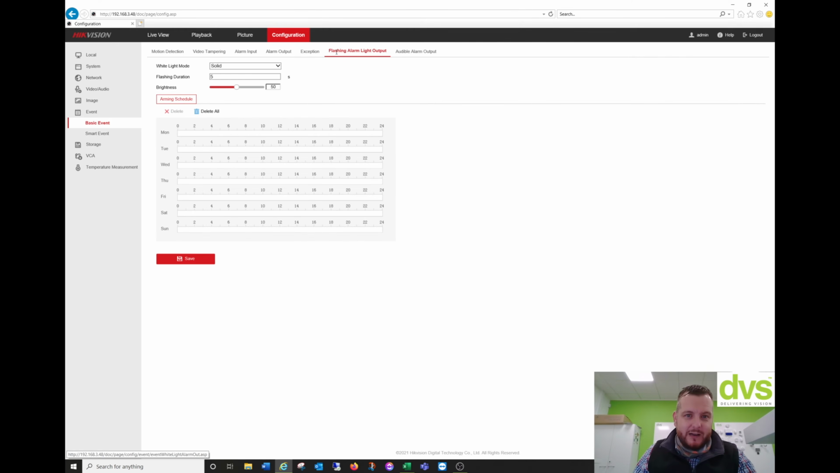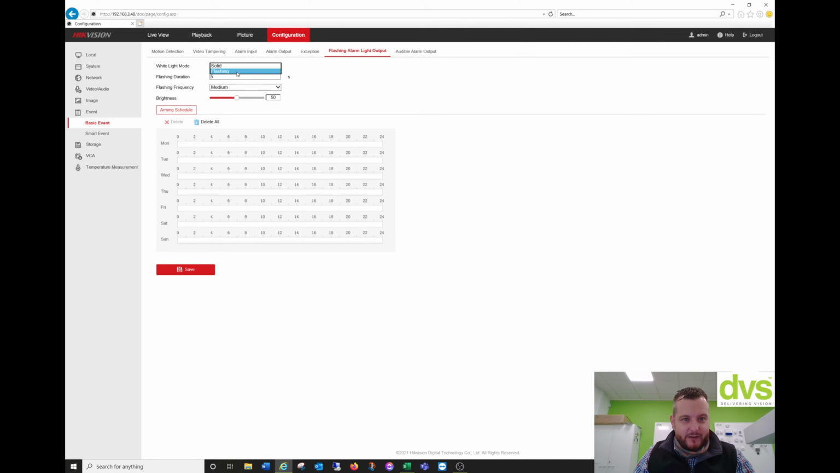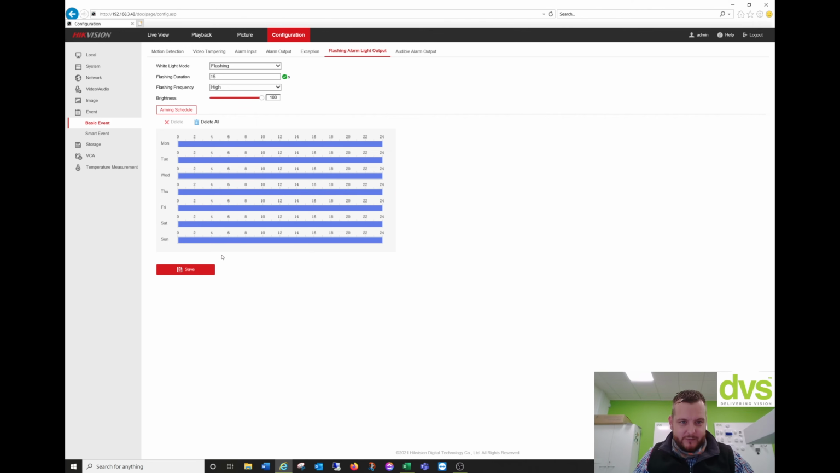So flashing alarm light output. So we're going to have it as flashing. So this is the deterrent I was on about, the active deterrent. So flashing duration, put it to 15 seconds. Flashing frequency, we'll put it to high. Brightness 100% because we want it to be as effective as possible. And the time period that this light can be active is 24/7. Let's quickly do that. Save. That's near enough 24/7 for purposes of this. So you can have it solid or flashing, time period and the frequency and the brightness.